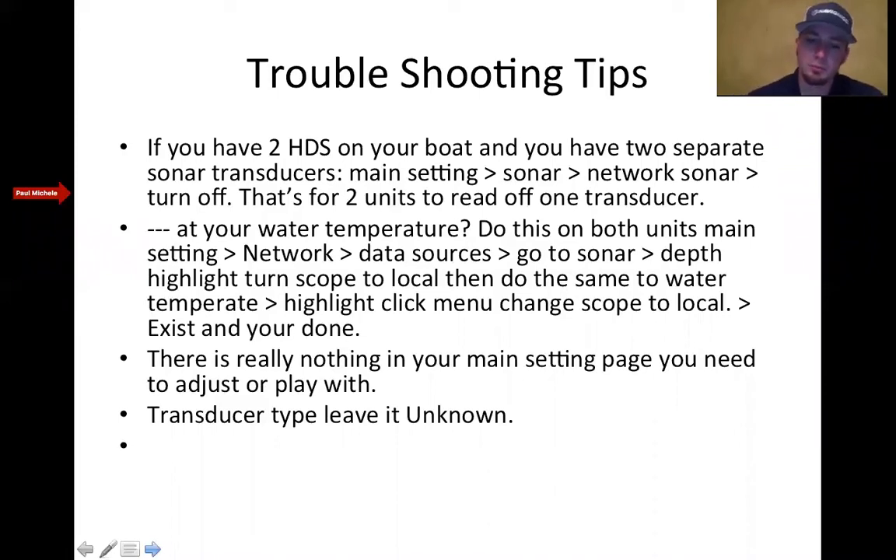And then in parentheses next to water temperature and depth, you'll see something called global or local settings. So all you do is take your cursor and make sure it's in line with the water temperature where it says global and hit menu. Then you'll see a drop-down box where it'll say scope. Say local or global, put it on local. Once you have done that, it'll say water temperature local, and then a box will be below that.